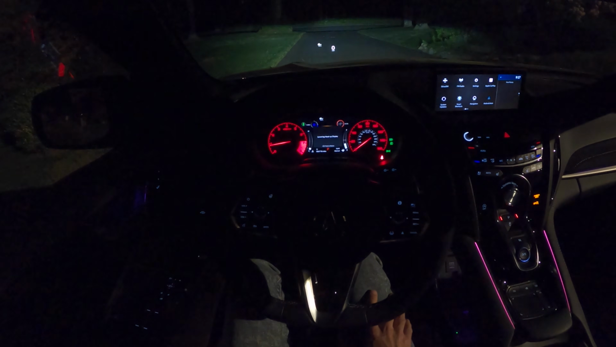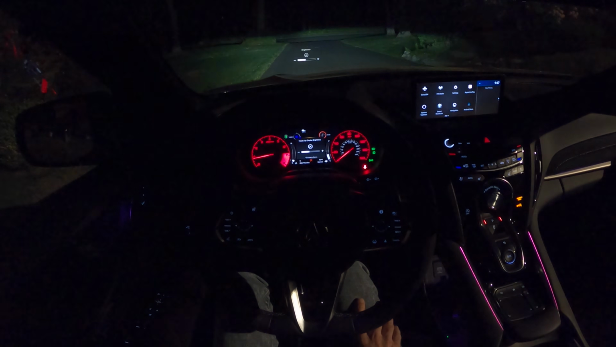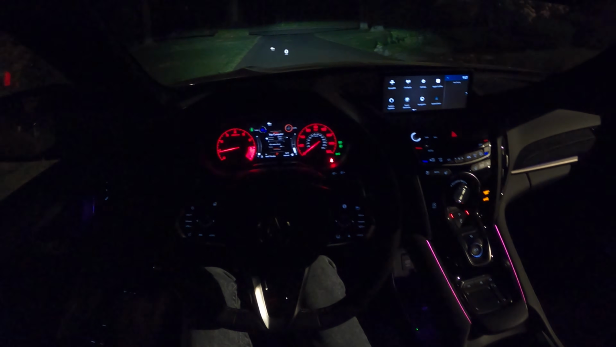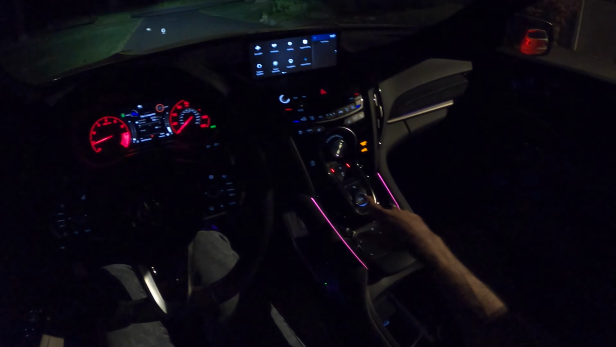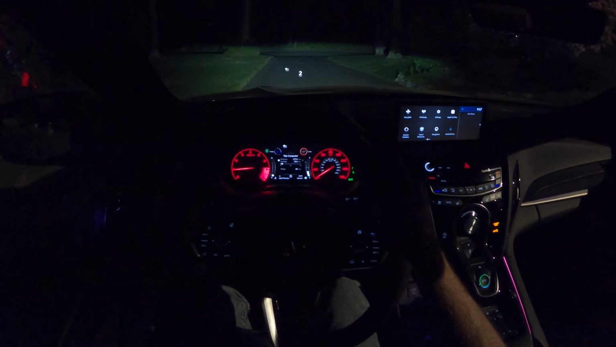We can very easily adjust our heads-up display so it's right where we want it to be. And then we can even change the brightness of that heads-up display with the touch of a button. Everything's right there. It's really easy to use. That's what you want. I don't want to go through menus for this kind of stuff. To put it in drive, we've got our NSX style shifter, and away we go.